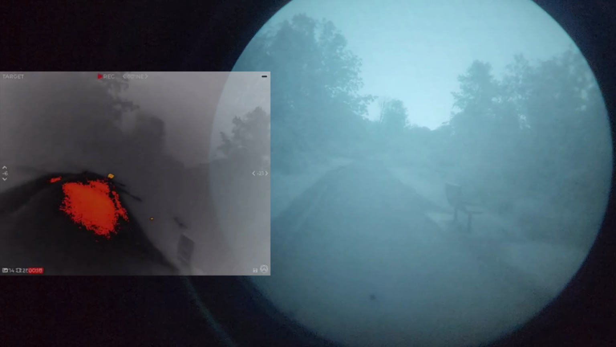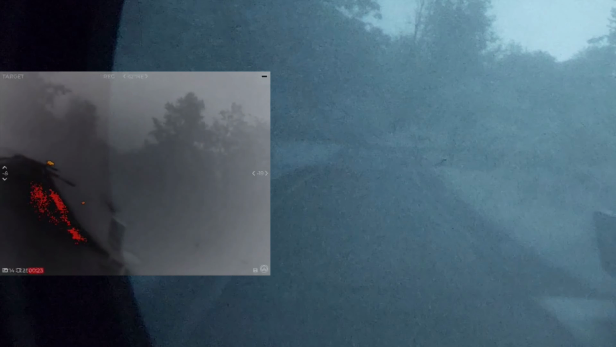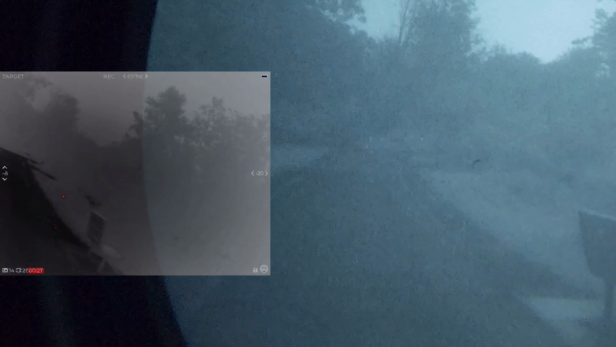Now here's another great example of the thermal cutting through the fog and the rain. You can kind of make out this deer and rabbit through the PVS14, but you have to zoom in really to see him. And I didn't catch him until I looked at him through the thermal, but you can see him cut off to the side there, and look at the little rabbit on the ground, very cute.